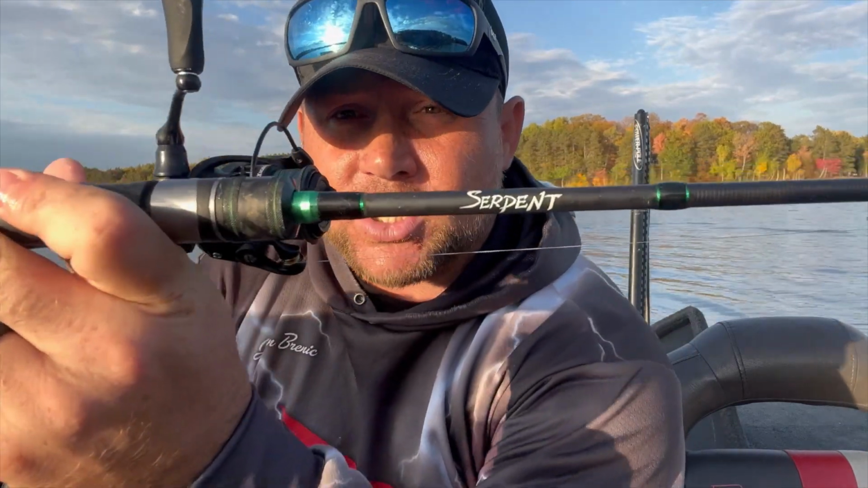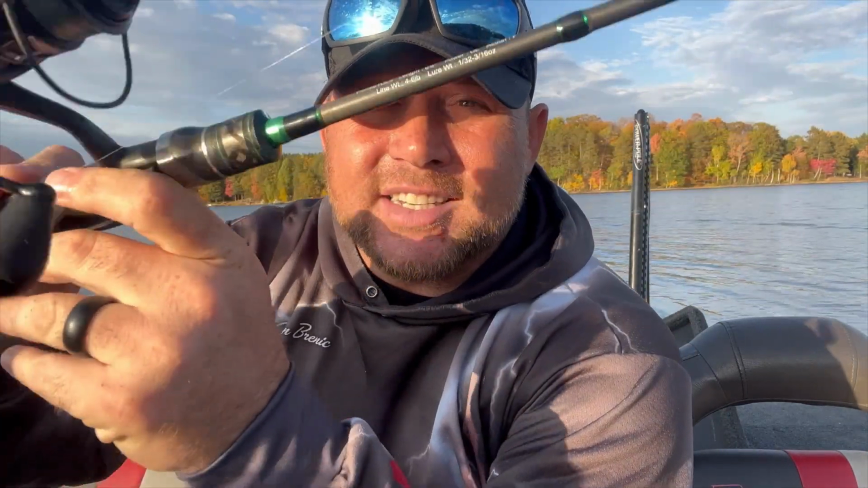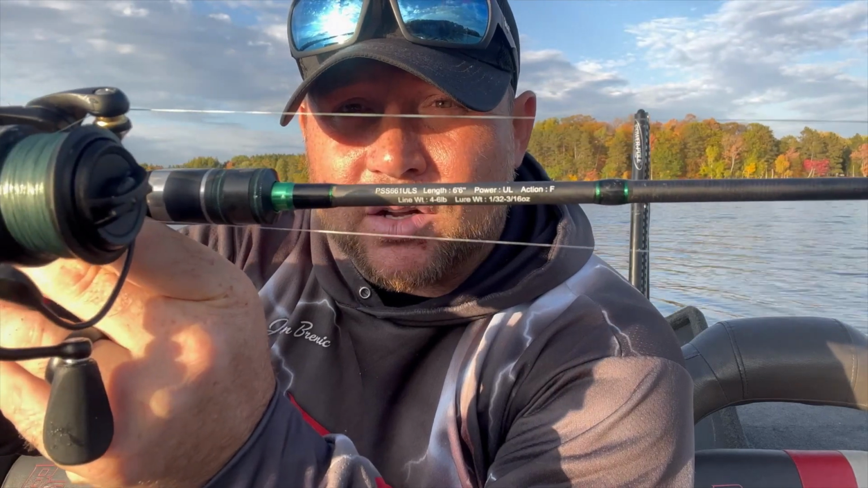When it comes to setup, guys, I was using a Piscifun Serpent, and this is a 6.6 ultralight. So 6.6 ultralight right there, fast action. And I'm just using a little tiny 1/32 ounce lead jig, nothing fancy, and just a couple of split shots.